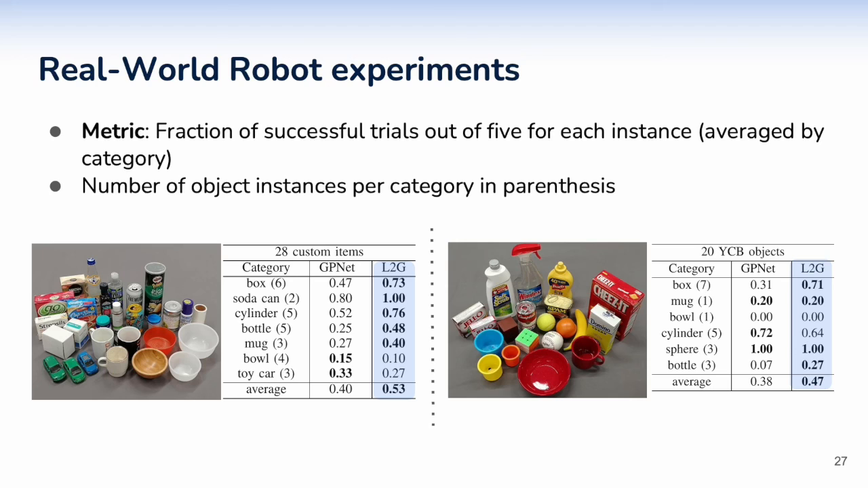Finally, we present real-world robotic arm experiments. On the left, we test L2G with a set of custom objects which are close to the training set data distribution. On the right, we test with a set of YCB objects containing also unknown or novel object categories.